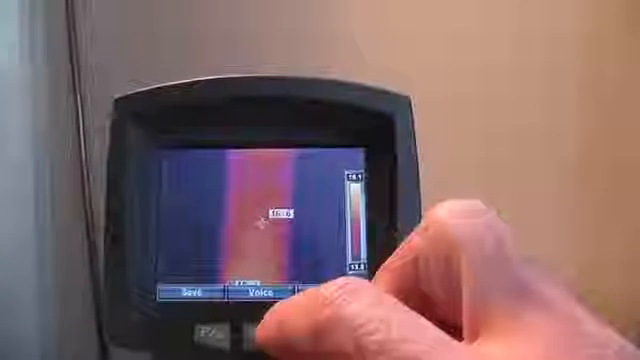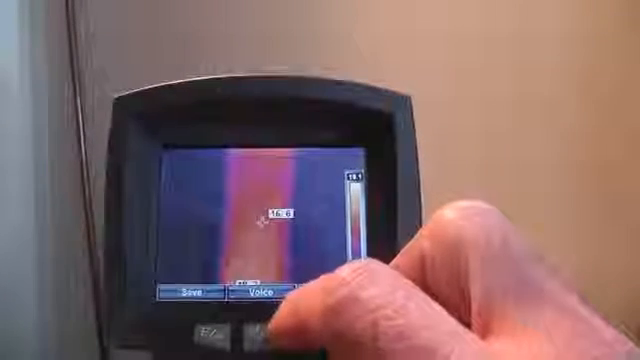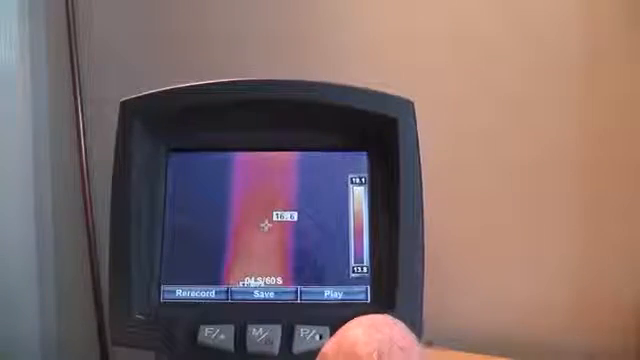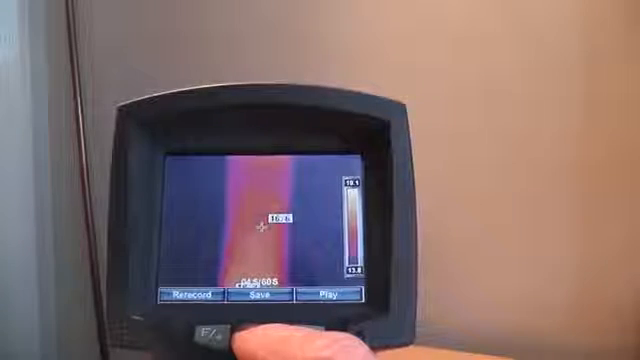Or I can first provide a voice annotation. I shall do this. Record a portable phone. And then I can save it. Progress is up there, tells us what it was saved as.